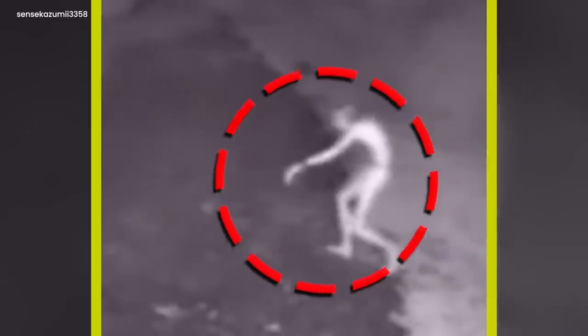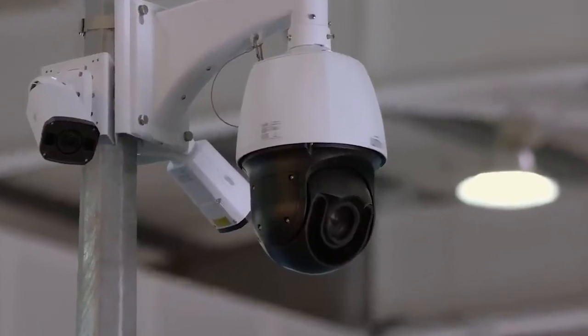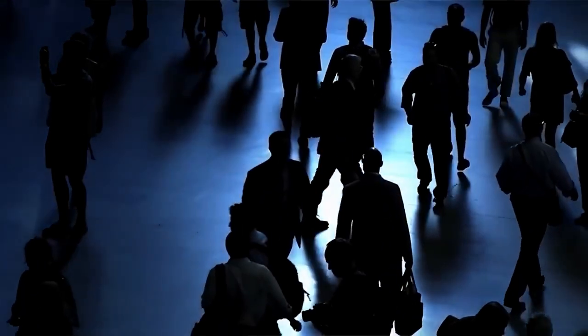A skinny, ghostly thing moving oddly on the road. It made the digital recording feel creepy. This strange thing, called a Skinwalker, moved in a way that didn't follow our normal rules. Its mysterious dance seemed like a secret language only it understood. Each step felt heavy, like it wasn't just in our world but somewhere beyond.